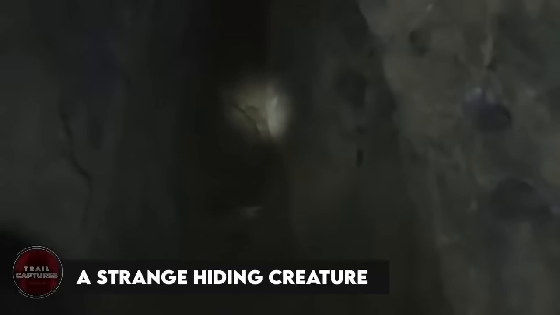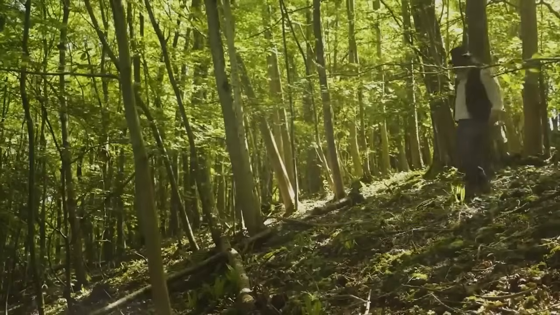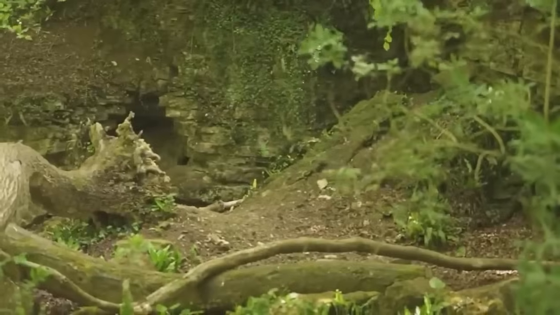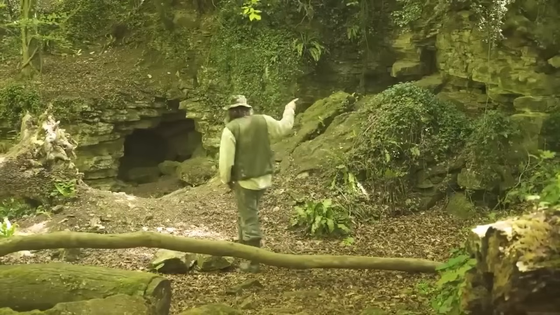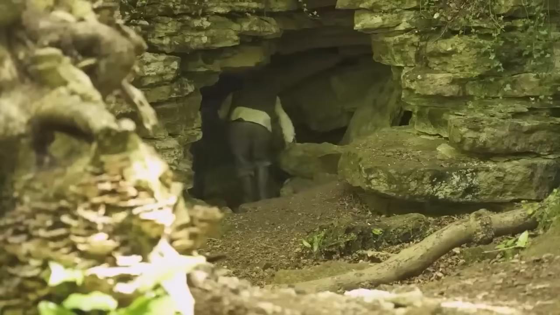A strange hiding creature. This guy was exploring the jungle, being all adventurous, when he stumbled upon a cave. Of course, he couldn't resist going in to check it out. But guess what? He found something he never expected. A creepy creature crawling towards him in the dark. Talk about a heart-pounding moment. He ran out of there as fast as his feet could carry him. We still don't know what that thing was, but it definitely wasn't Spider-Man.